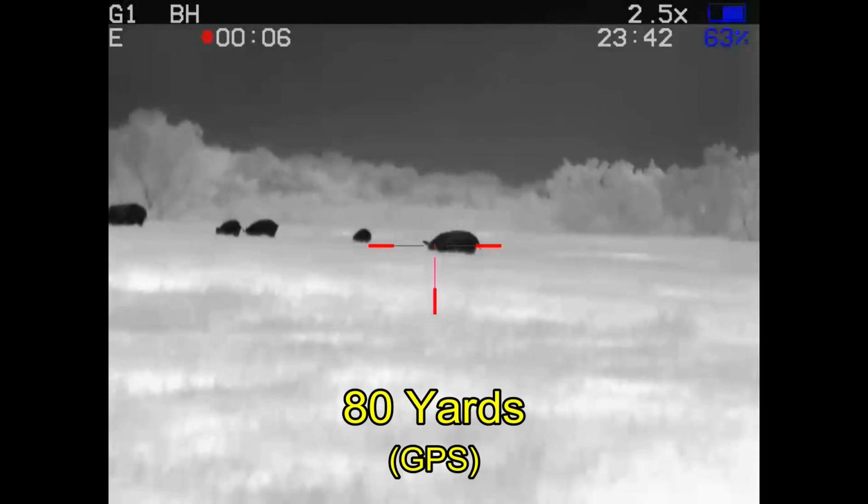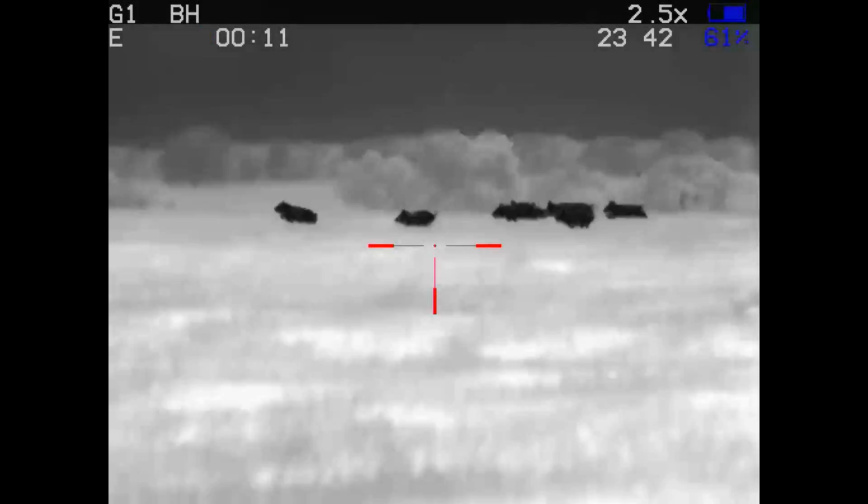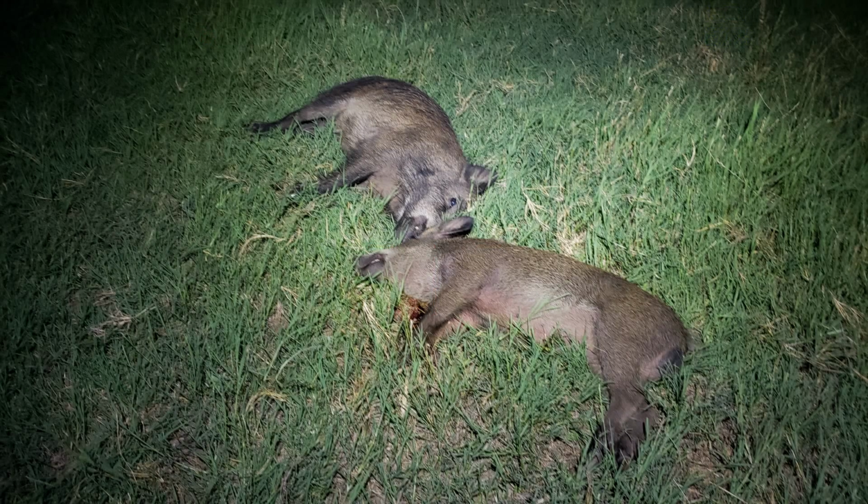Alright, watch what happens right here. A little one moves in front. Boom, 2 go down. And all of the hogs run in the wrong direction. And so I'm left with a twofer.